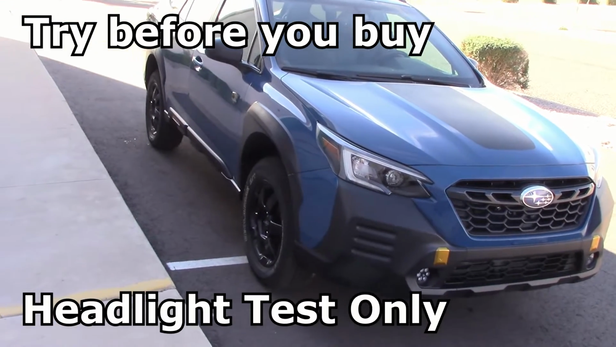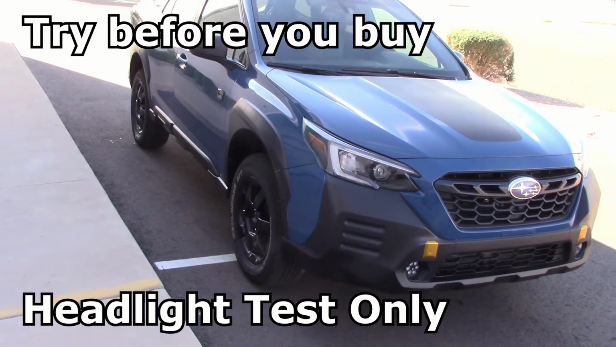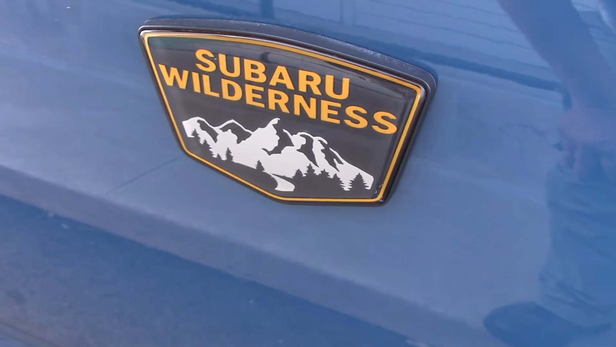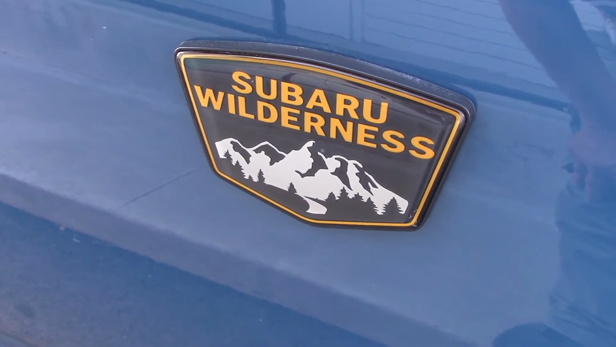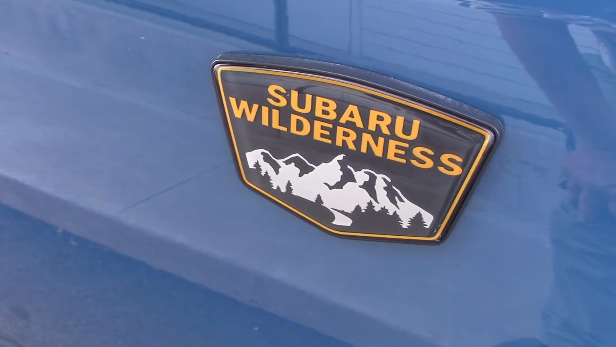Well, it seems Subaru sent us one of their new Outback vehicles to test. I like these. And this is the upgraded off-road Subaru Wilderness version, which means it's going to run you about 40 grand and change by the time you get tax and license.